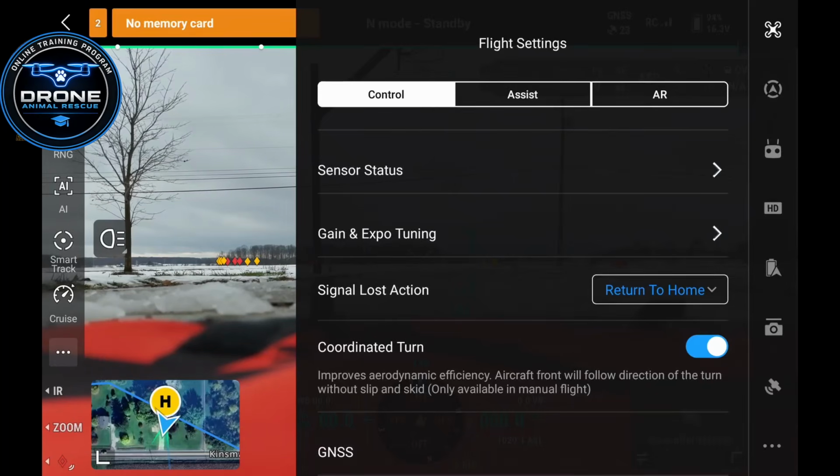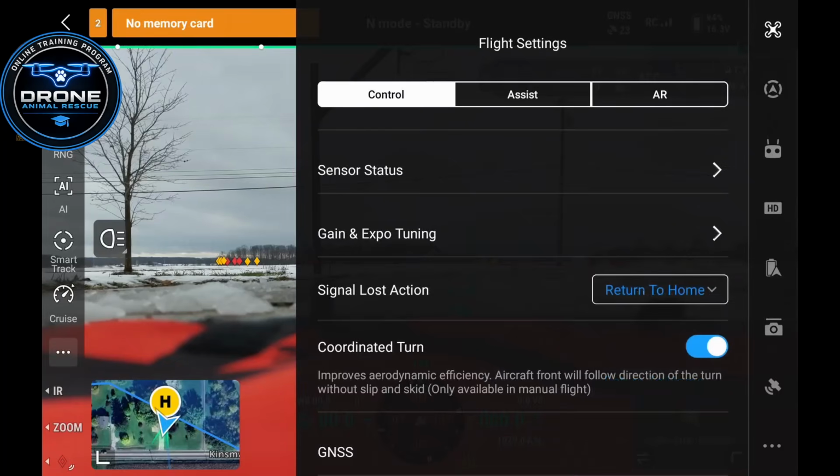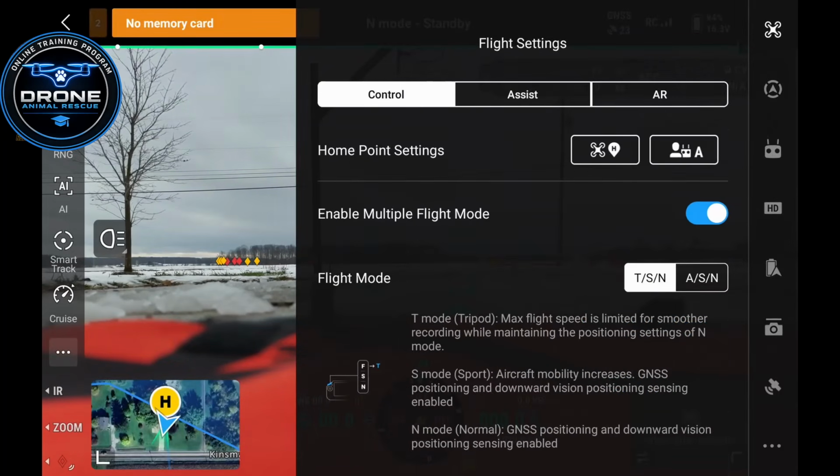Next, for your signal lost action, you should probably put this at return to home. You definitely don't want it on either of these other two. Let's just put it that way. Moving on. We're going to go to some of our obstacle avoidance stuff.